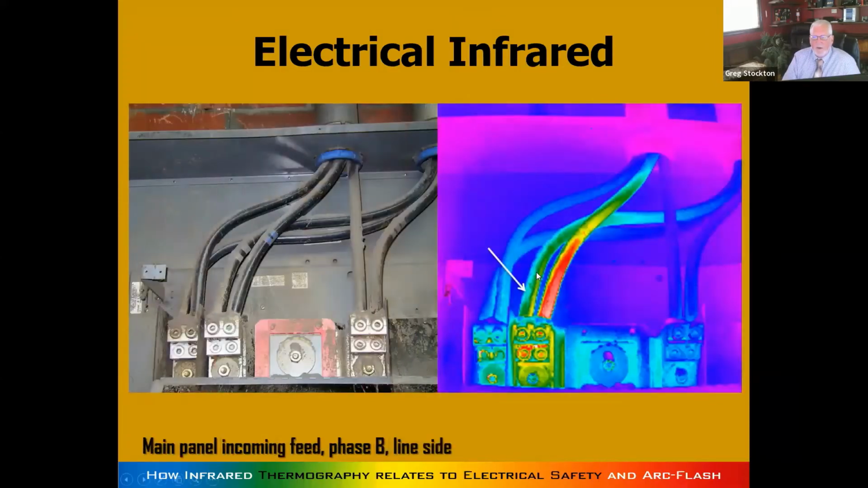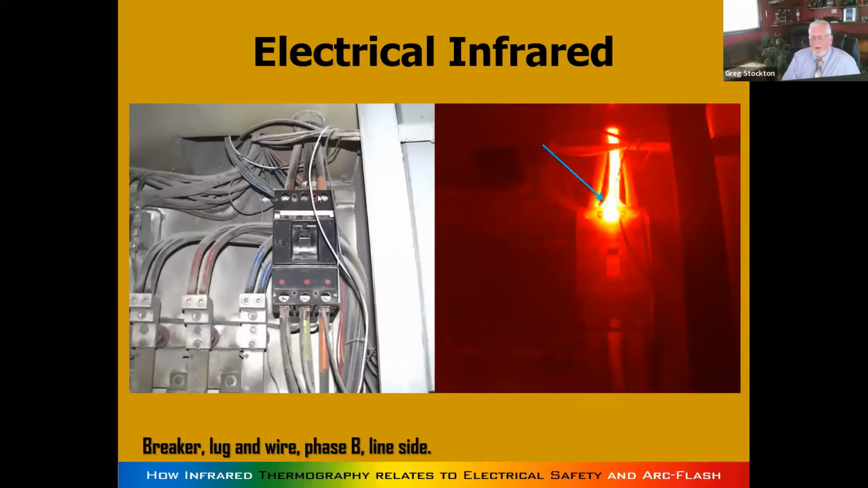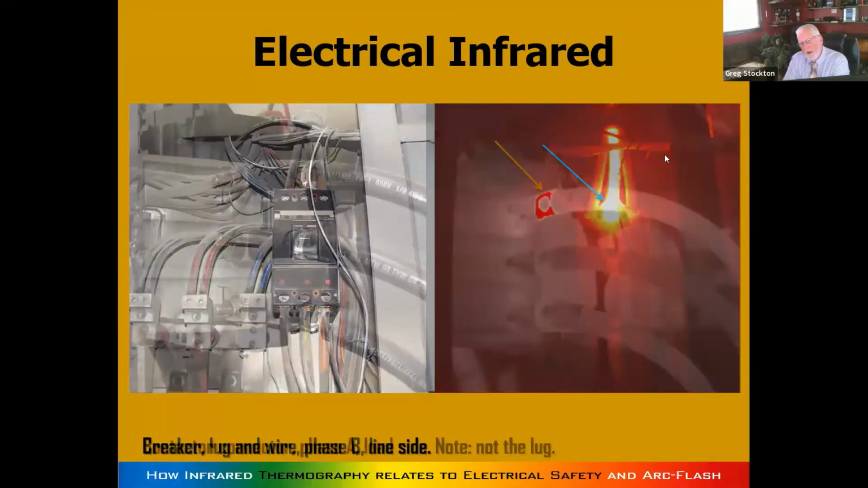There's that picture we saw before. Again, the cold is actually the loose lug. And these things go on to meltdown. You can visually see damage on lots of things. A lot of times, we'd be scanning panels over the years, find something, and as you look at it close enough with your eyeball, you can tell that it's got damage on it.